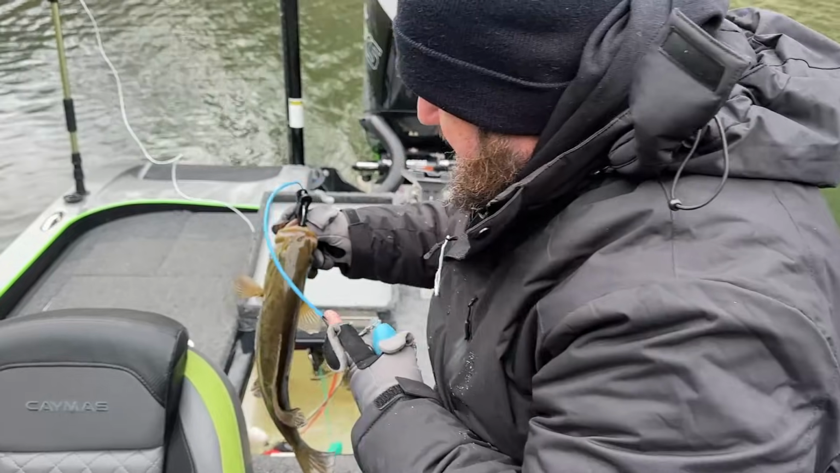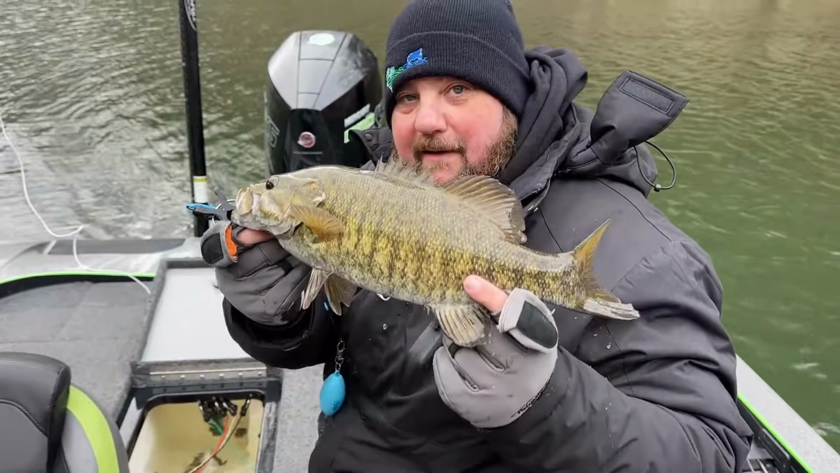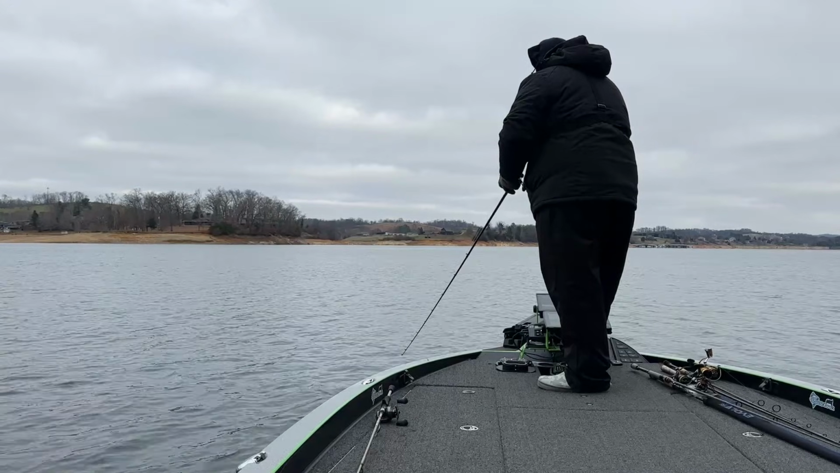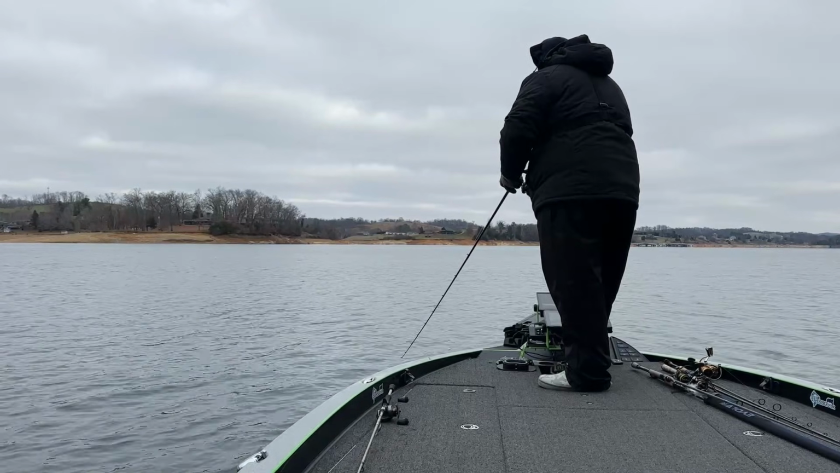I'm gonna show you a wintertime pattern that works every time. That's right, geeks. I have got a pattern that you've heard me talk about a lot in the past, but we're gonna deep dive this pattern right now. We're gonna talk about everything you need to have this pattern set up so that you can catch a ton